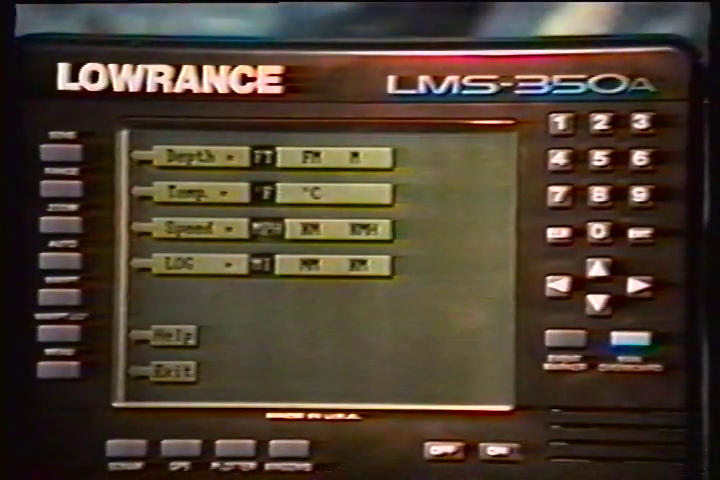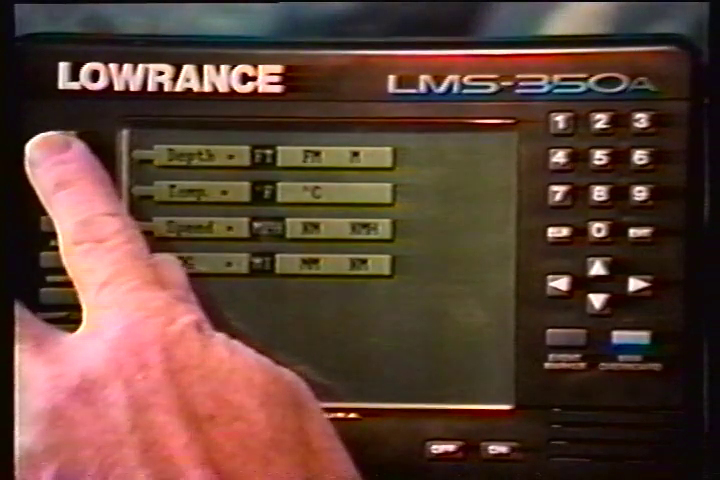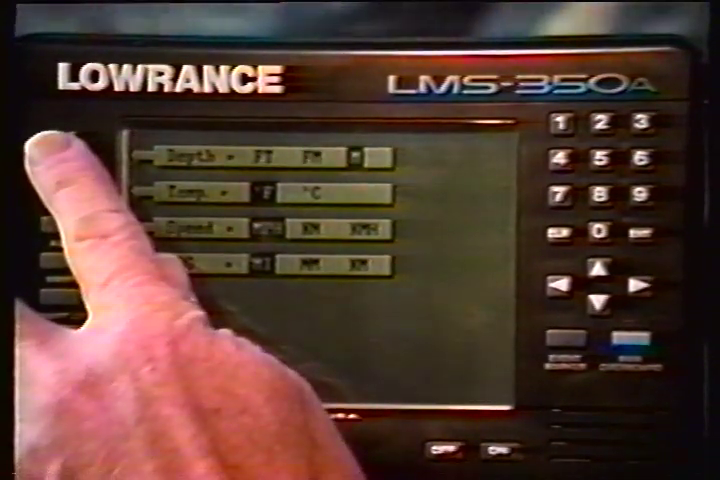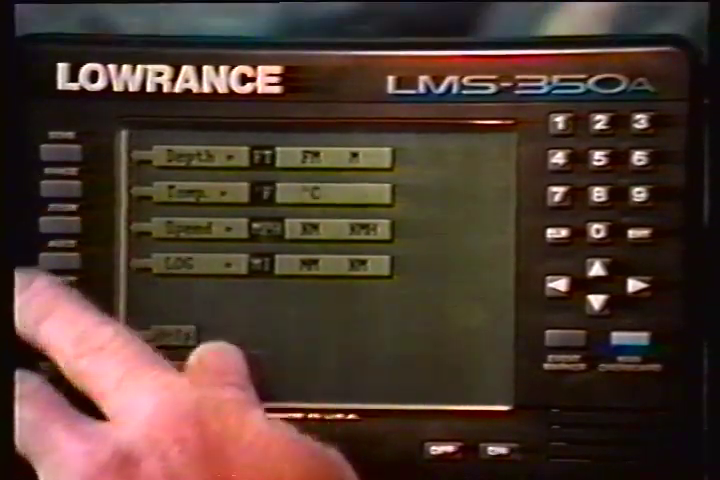The black box on each line shows the unit of measure currently in use. In the screen shown, the units of measure are in feet for the depth, temperature in degrees Fahrenheit, speed in statute miles per hour, and log in statute miles. Press the key adjacent to the unit that you wish to change. When you have the units of measure set as desired, press the key next to the Exit label.